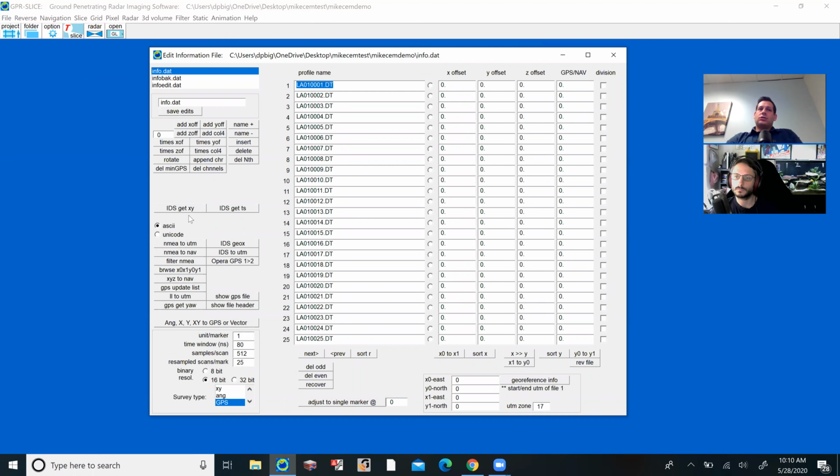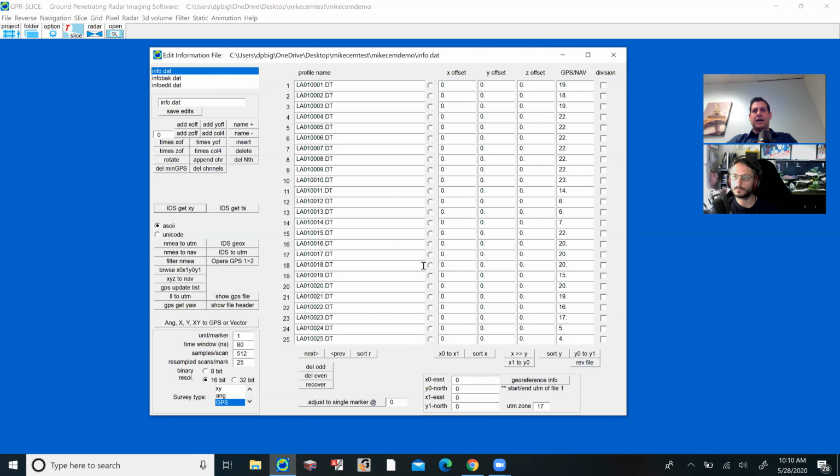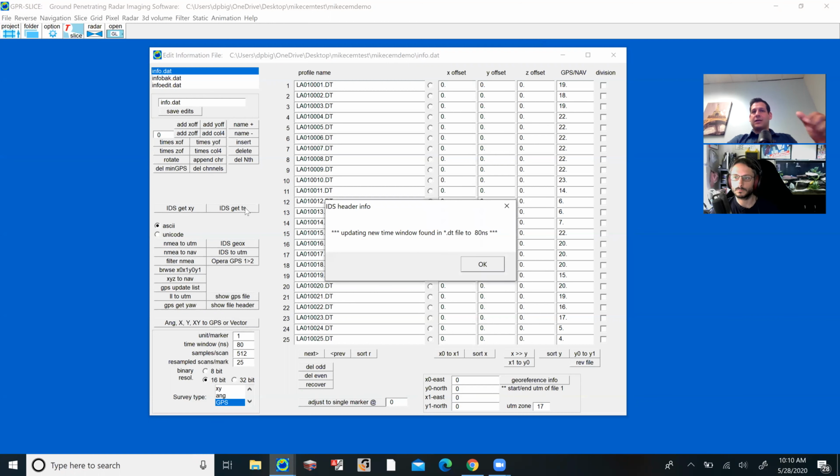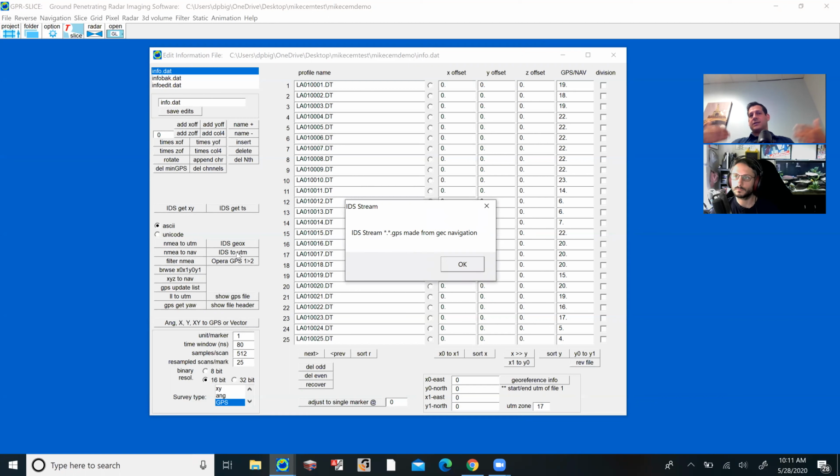And again, it's so simple. All we have to do is press a couple buttons. Okay, so what this is going to do is read the odometer or the survey wheel. We press another button, it automatically reads what our time window was, which in this case was 80 nanoseconds. It reads what our sampling rate was, which in this case was 512. And then all we do is press, in our case, IDS to UTM. If we used Sensors and Software, we'd say Sensors and Software to UTM.